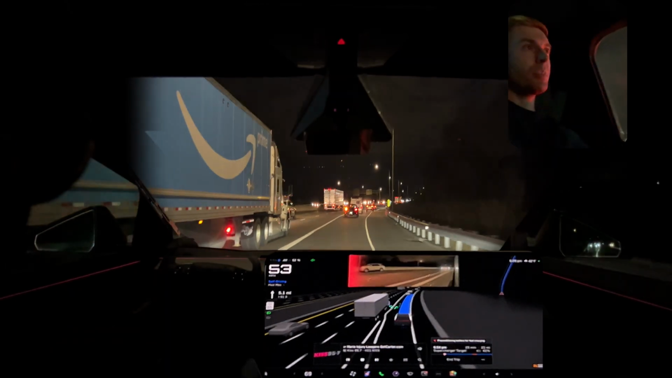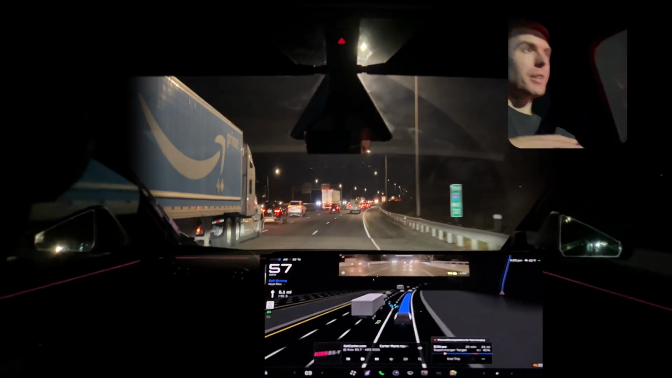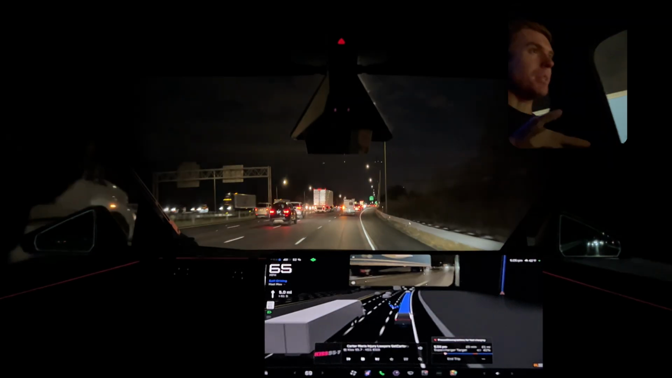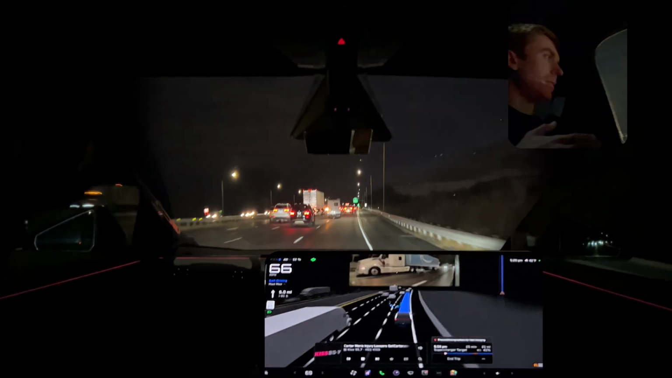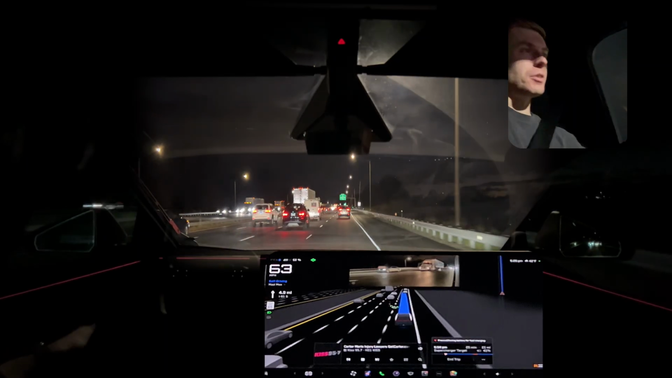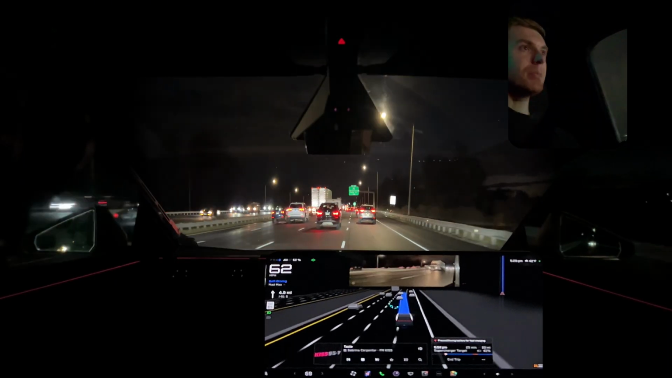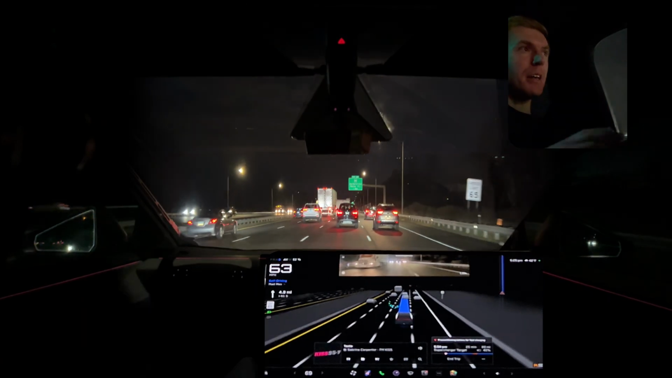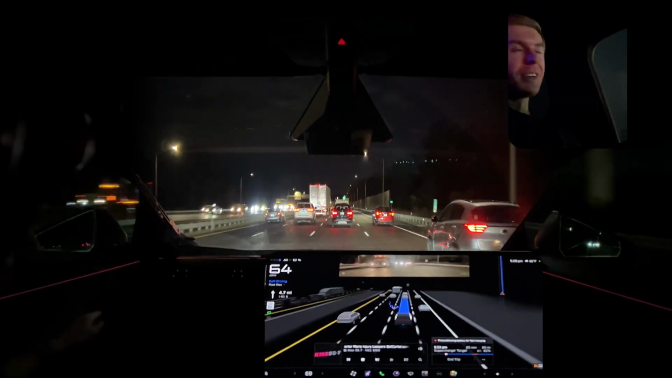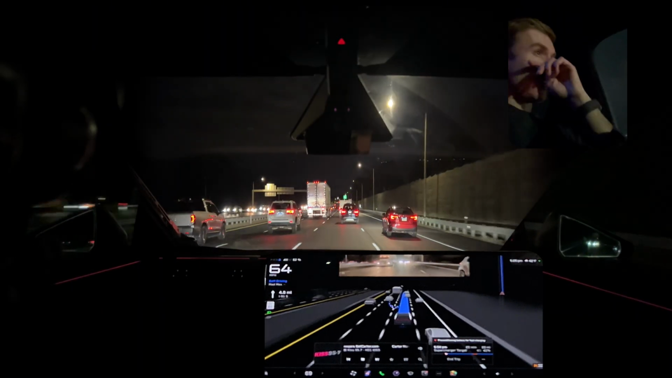So again, there's some of that leftover version 13 logic that it wants to get in the left lane, but it doesn't need to. In fact, it may have actually made this Amazon truck want to get into the third lane over, as he was adjacent to us with a turn signal on, but I don't know. As you can see, FSD did not take its original turn signal. I thought about it for a second, but that left turn signal comes on instantly, enjoying the highway there.